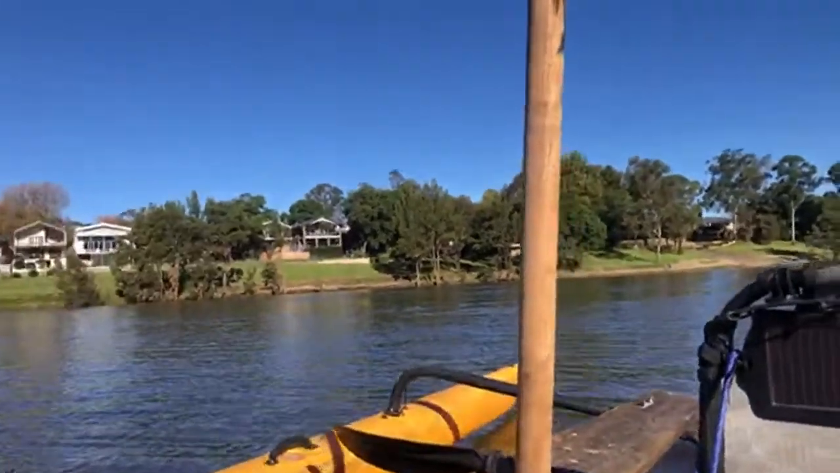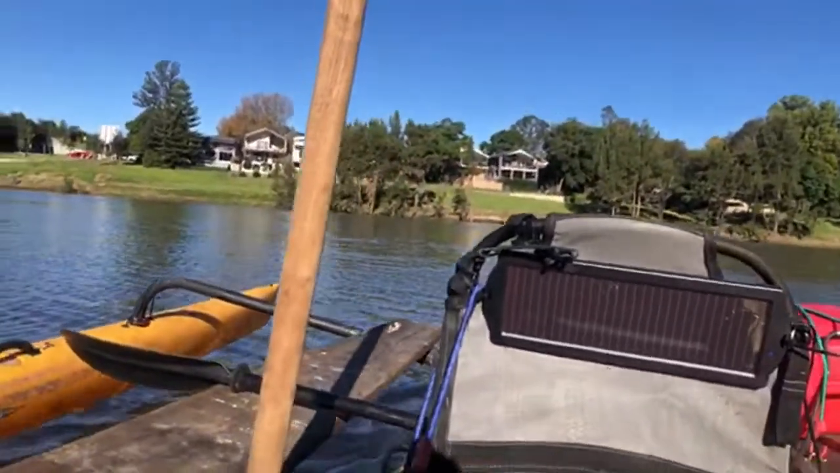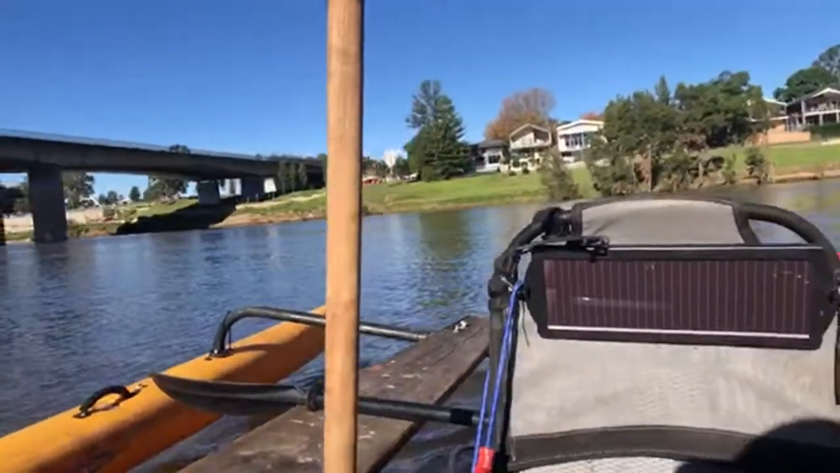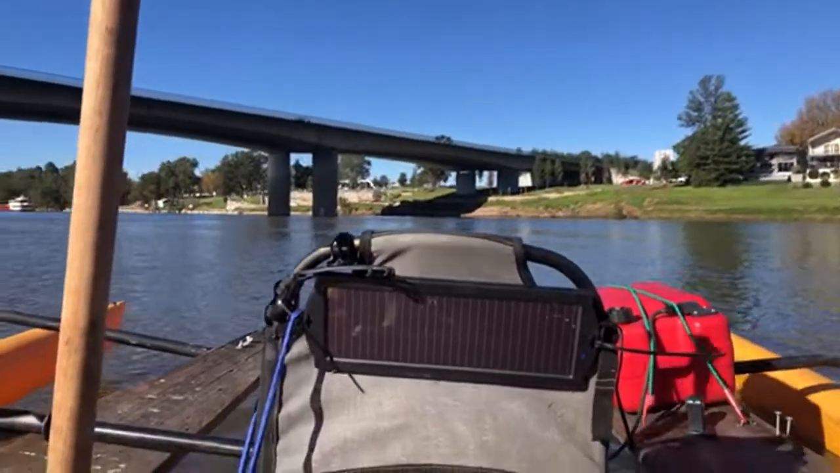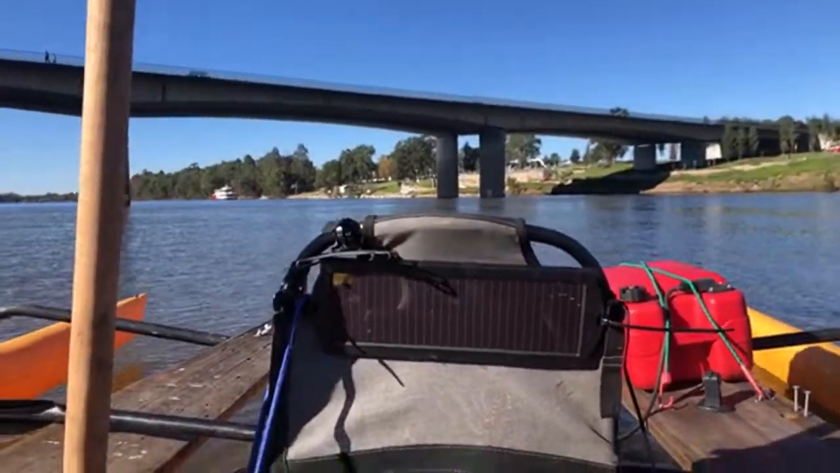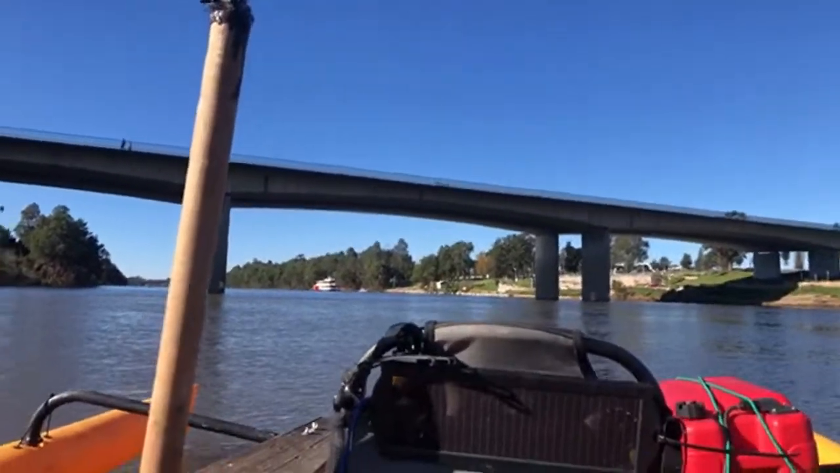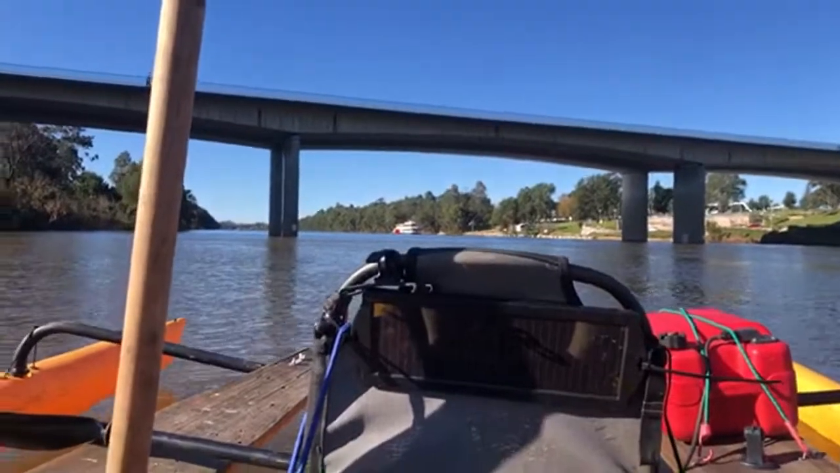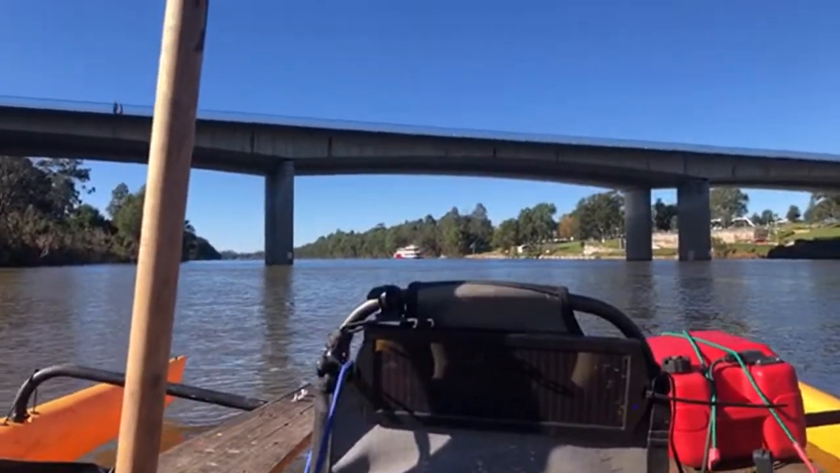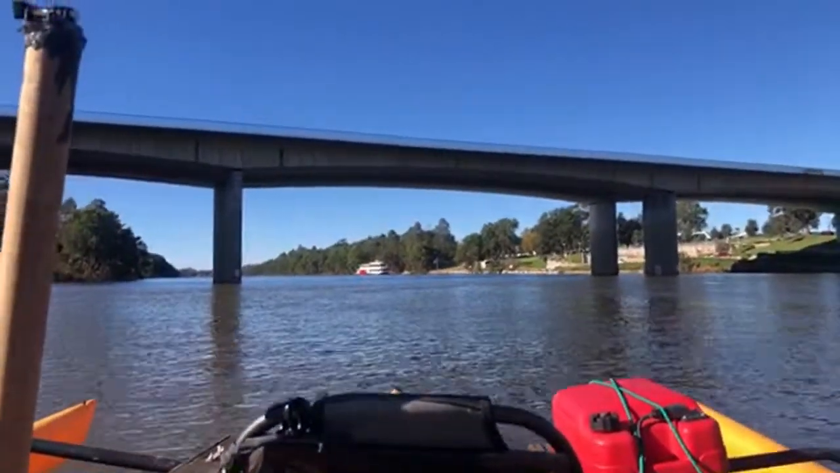What am I up to? I am hanging on the river, out on the Nepean River, my home little river. Killing some time. I'm going to head back now though to the boat ramp, and I'm going to go for a dive this afternoon. I've got enough time to go for a quick little dive at the wake park, and then I'm all set. So you can see the Nepean Bell there.